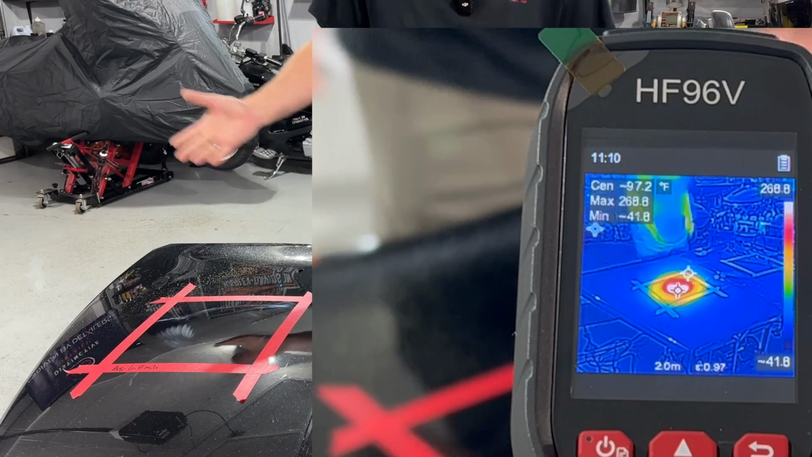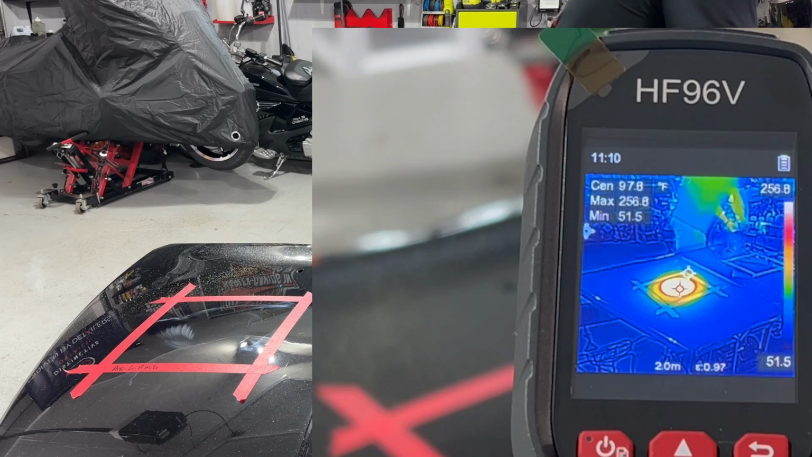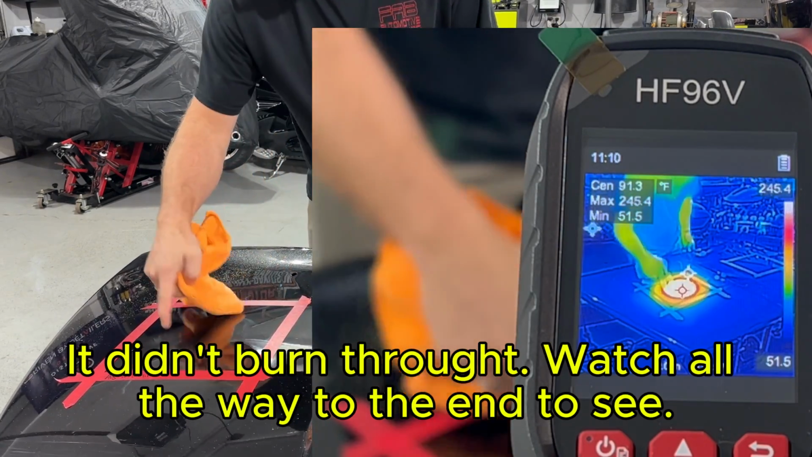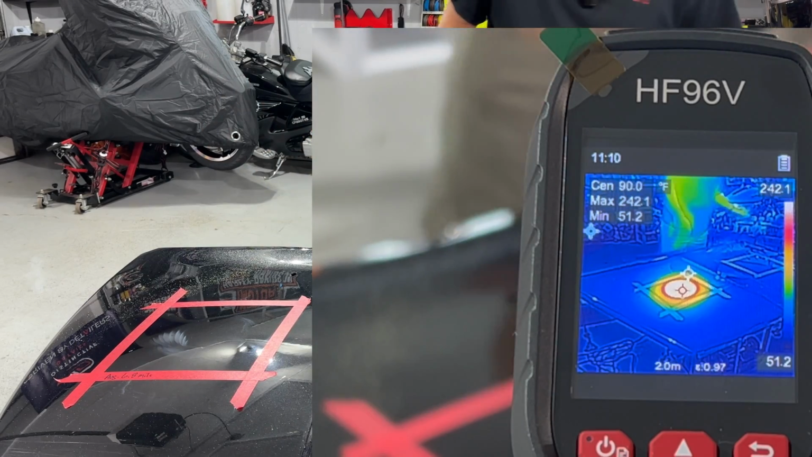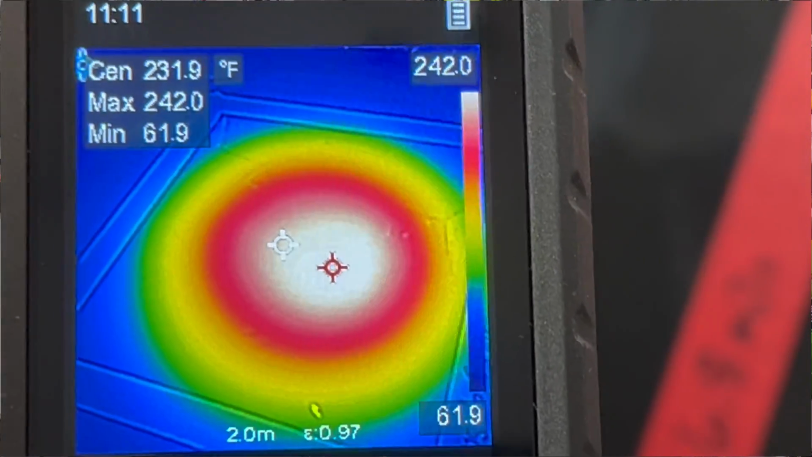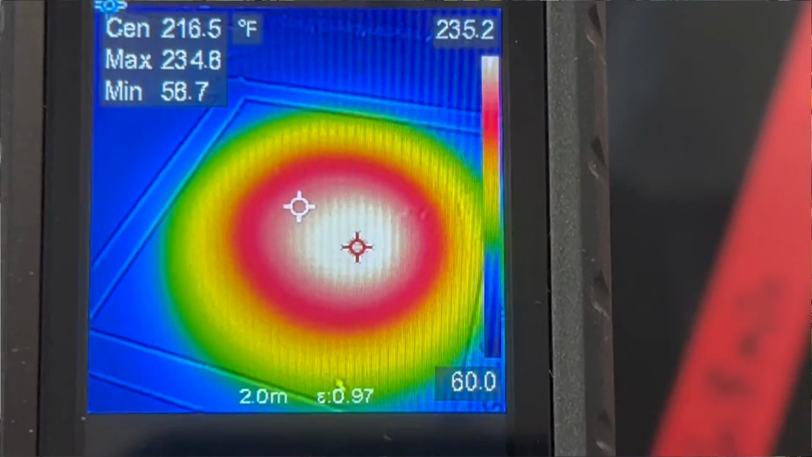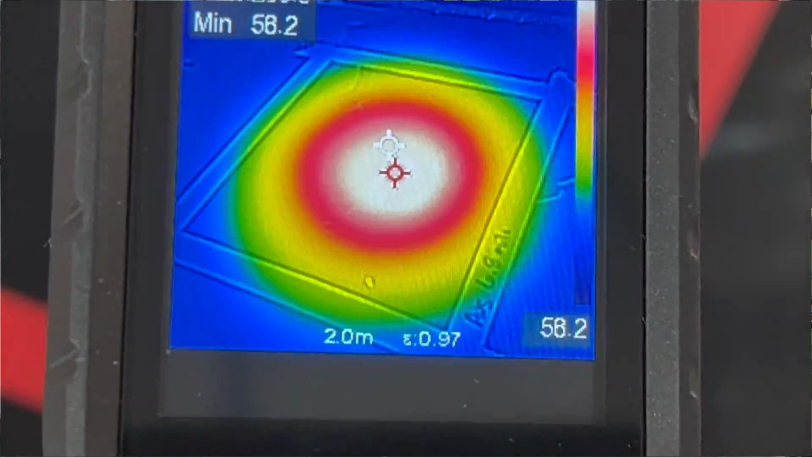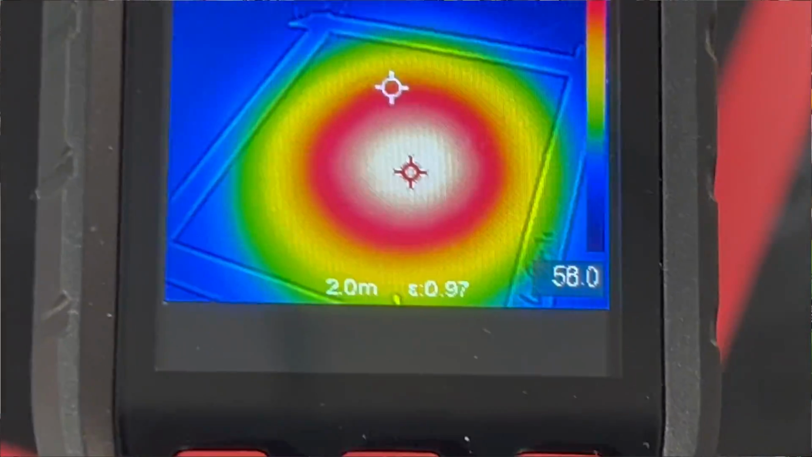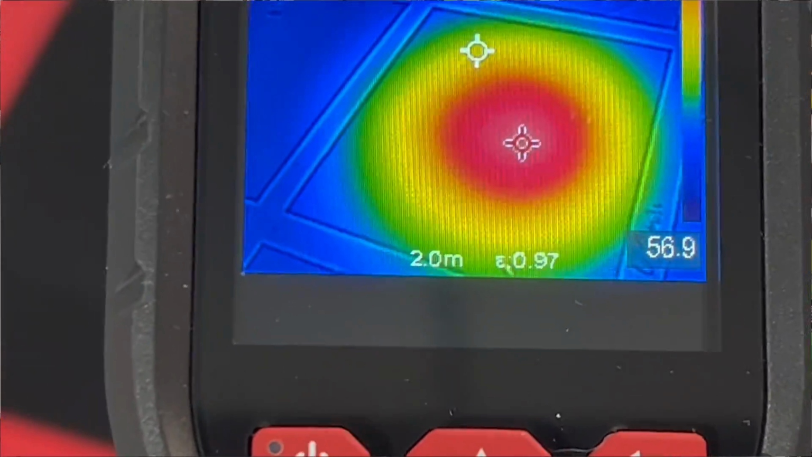I can't even hold on any longer because it ended up coming off on me. I mean, it is what it is, right? But I don't use a rotary at high speed. Yeah, we burnt through the paint pretty quick. Look at that. 242 degrees. So it gives you a really, really good idea what a high-speed rotary is going to do as far as creating temperature on the paint. That's absolutely kind of mind-blowing to me right now.